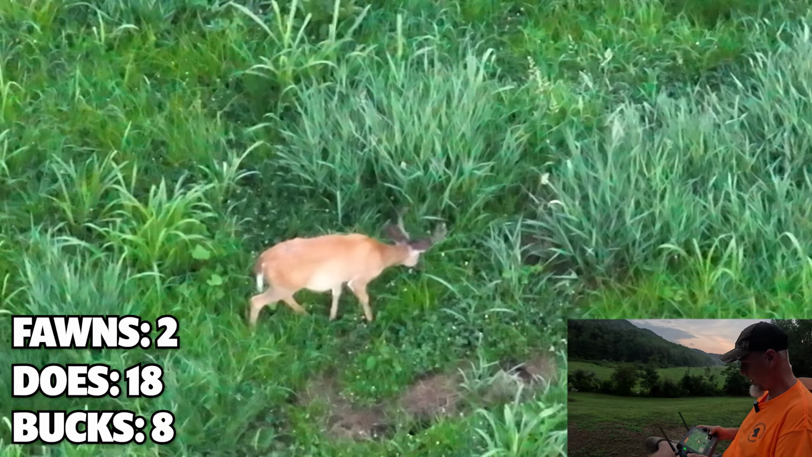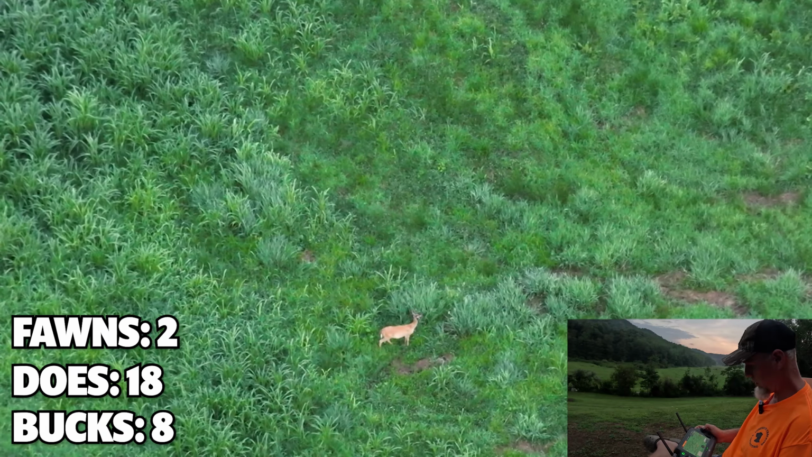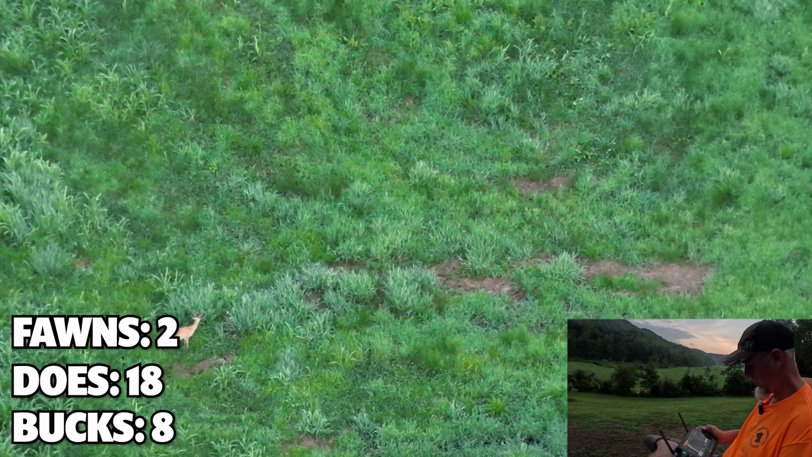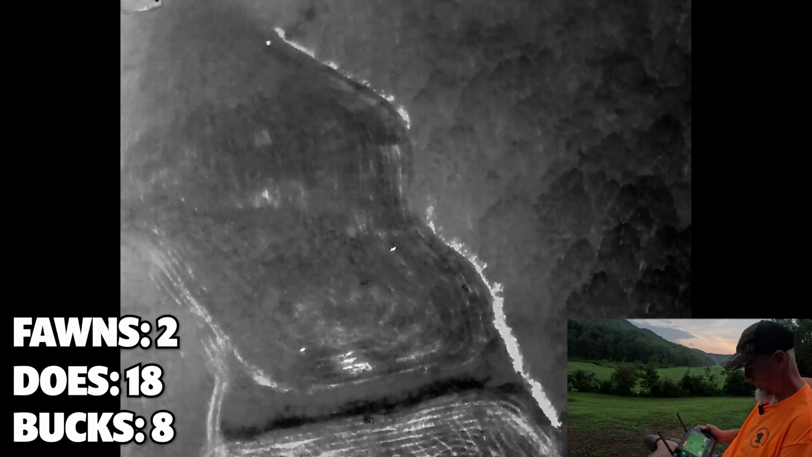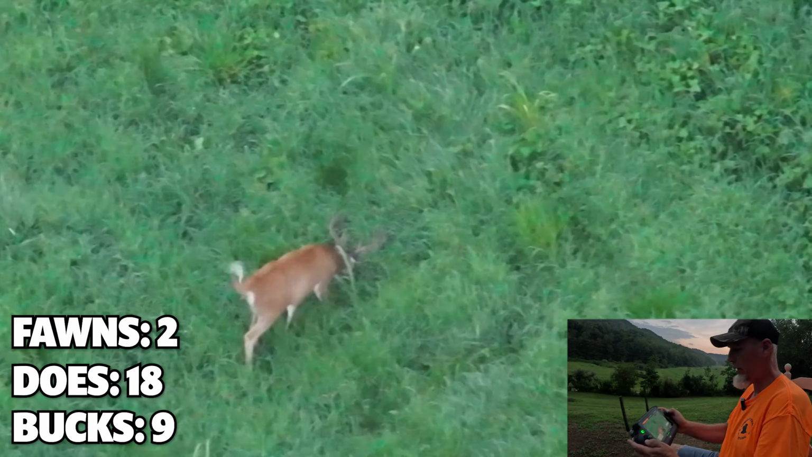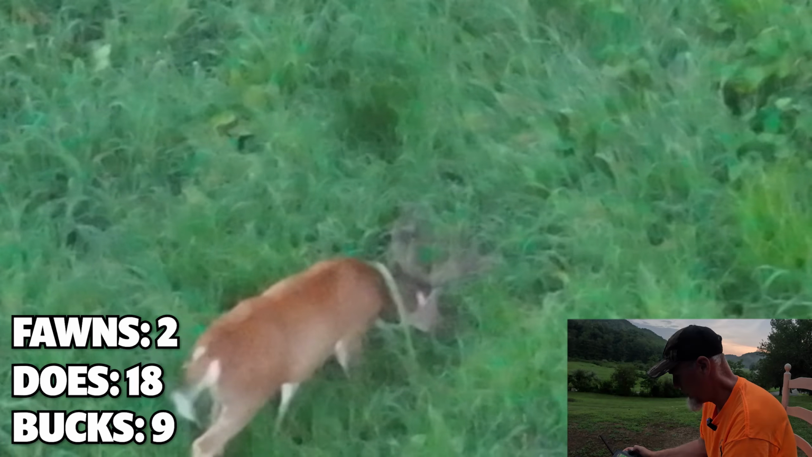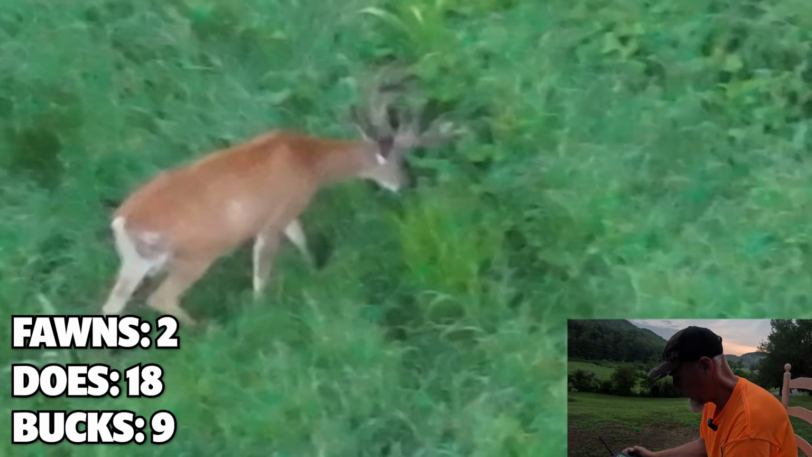Now there's another deer right here. Let's see where he went to, because it may have been a buck also. Where in the world? Let's go back to IR. Oh, he's went way up here in the field. And he's moving. That's a big-bodied deer right there. That's a big deer. Oh my gosh, there's a big buck right there. There's our hunter. That's the one we're going to get after. Right there. Oh, look at that. Beautiful big wide 8-point. 1, 2, 3, 4.